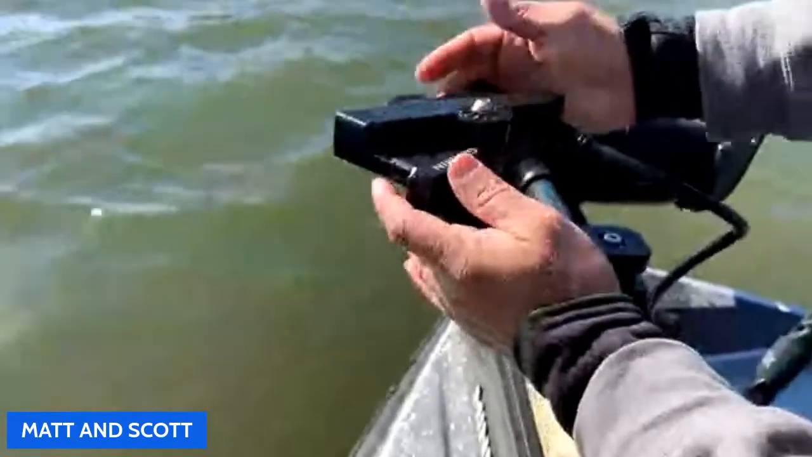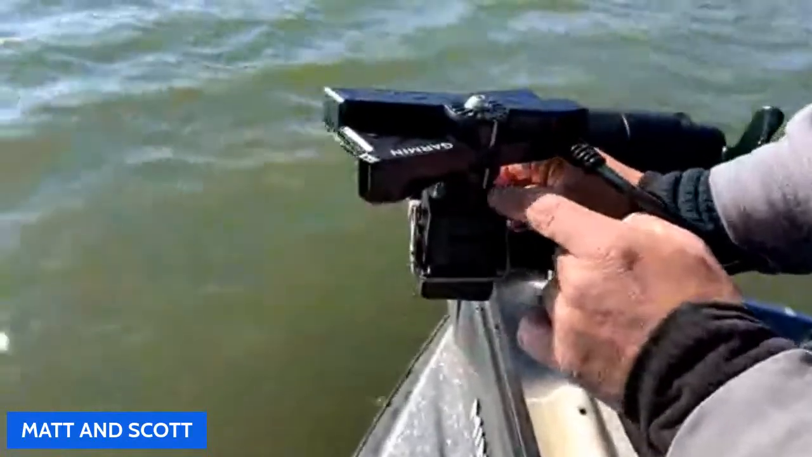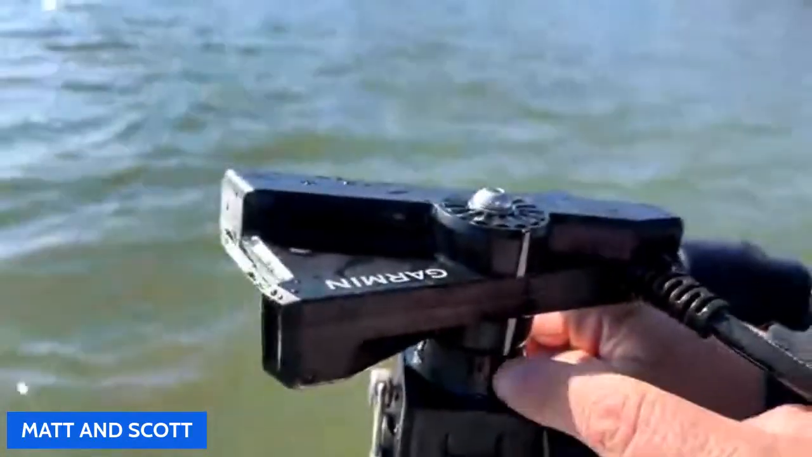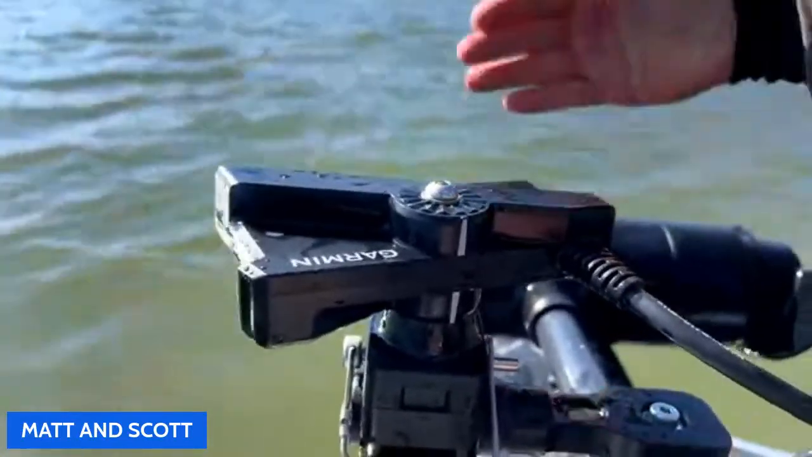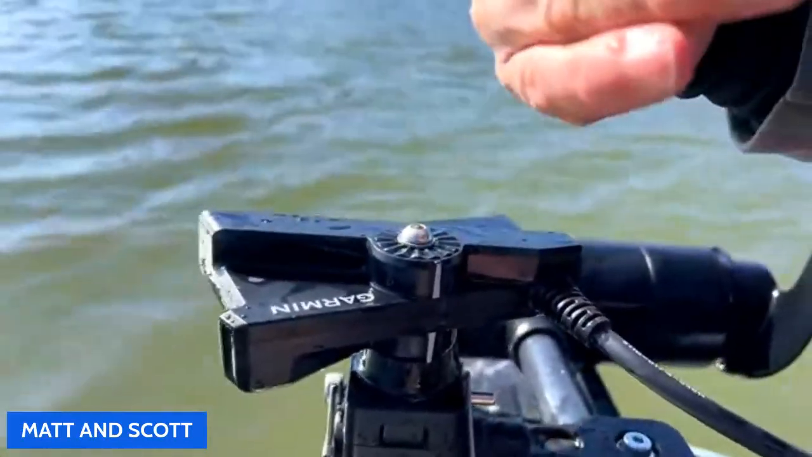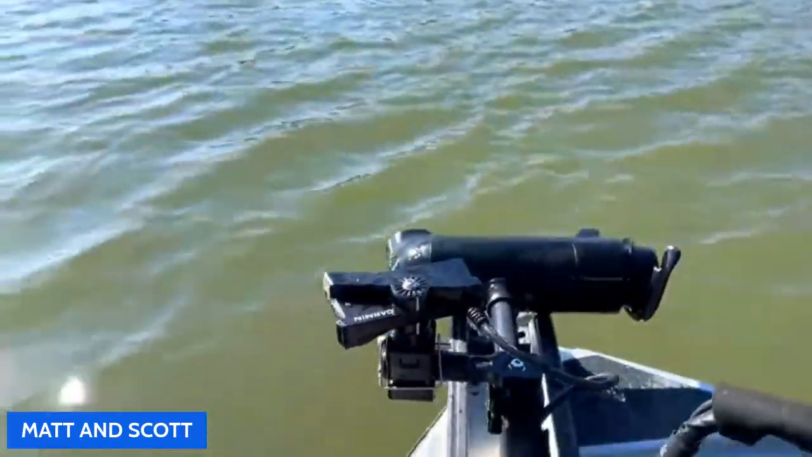So what we do is we rotate this forward here. And this thing already comes with the notches built in. So there's this factory notch, and this right now is back and forward. We were down here and it was all kicked, and then I rotated up and it was like this. Then I negatively offset the transducer to match. So now let's drop back in the water.